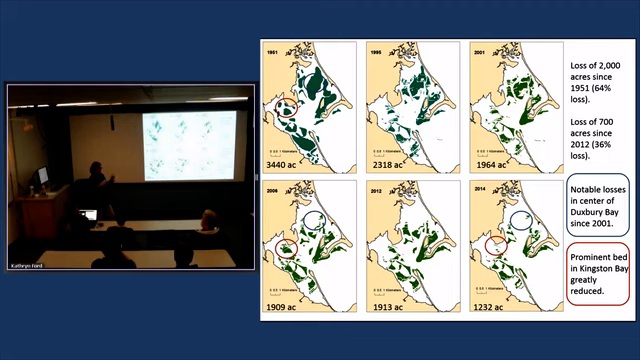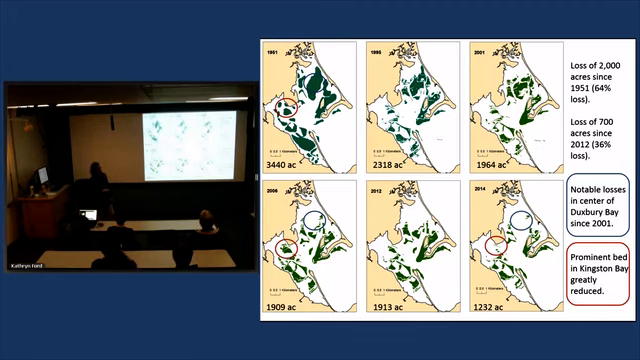But it's not one-to-one. It's not like we installed this wastewater treatment plant and all the eelgrass went away. It's not that clear of a story. There may be other things happening here, like increased turbidity from windier winters, since it's a very shallow system. We don't really know at this point. A lot of degrees of freedom.